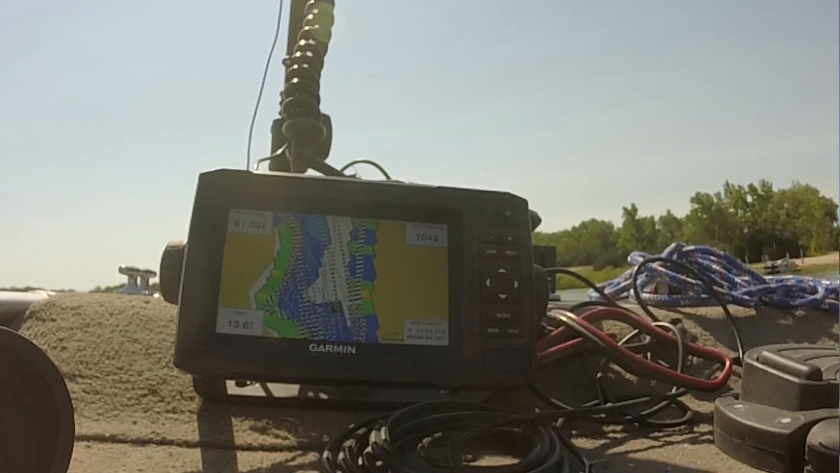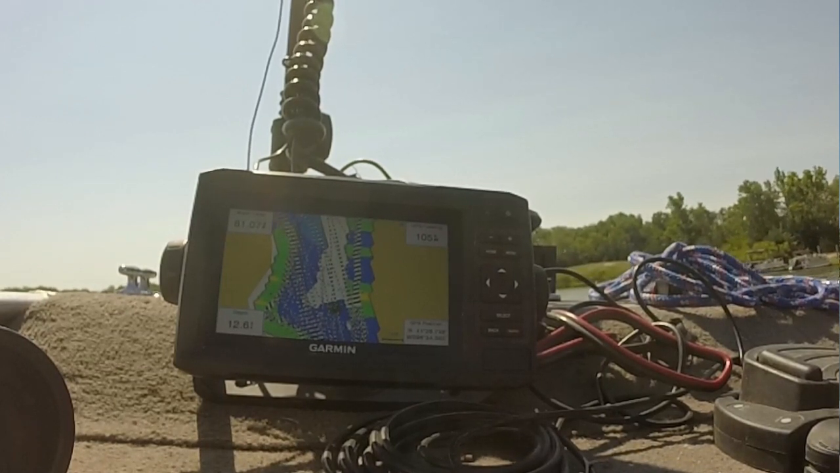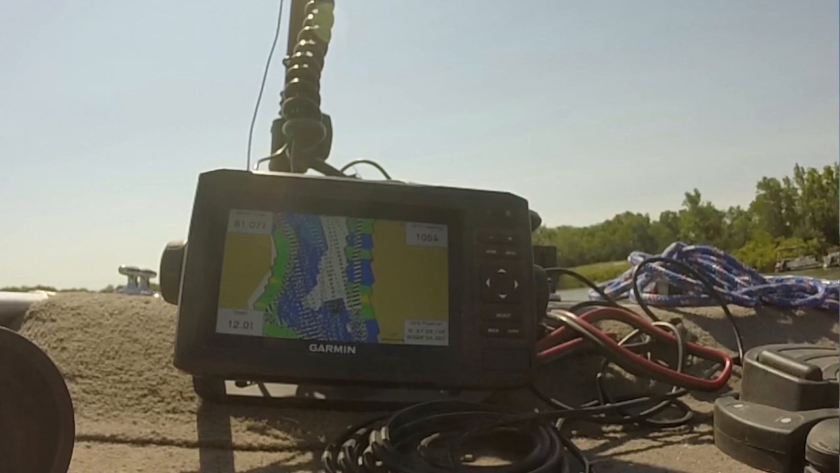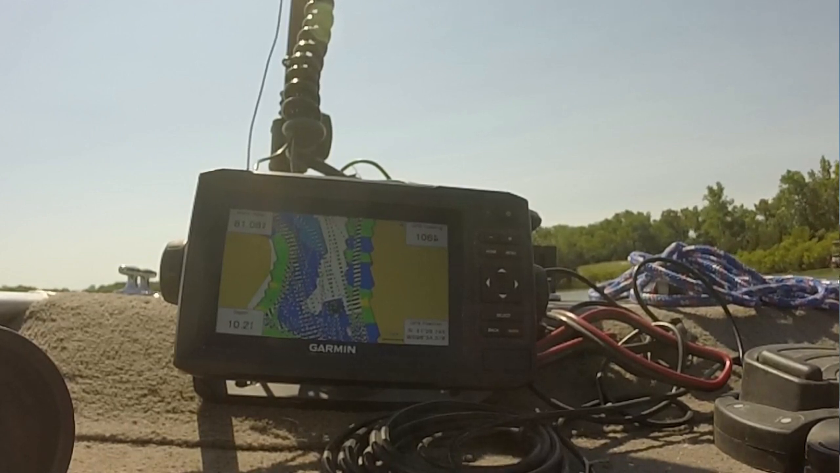You can see all those dotted lines up there from where we're doing that. So we'll have to figure out how to get the tracks off there. That should help make things a little easier to see in the future.